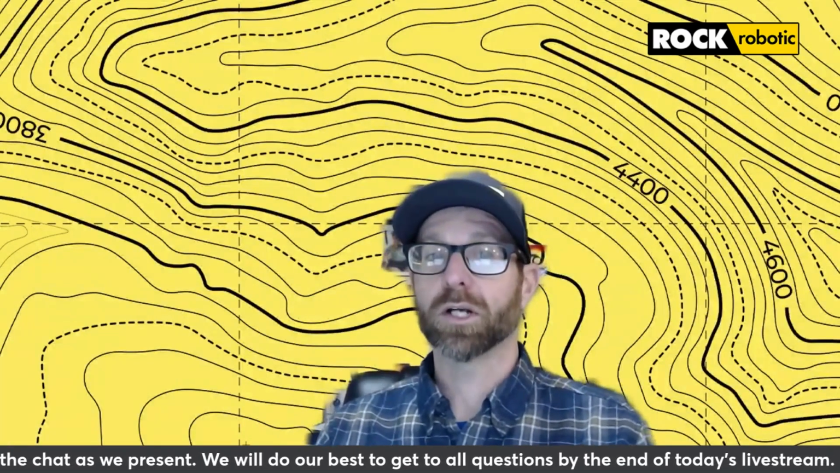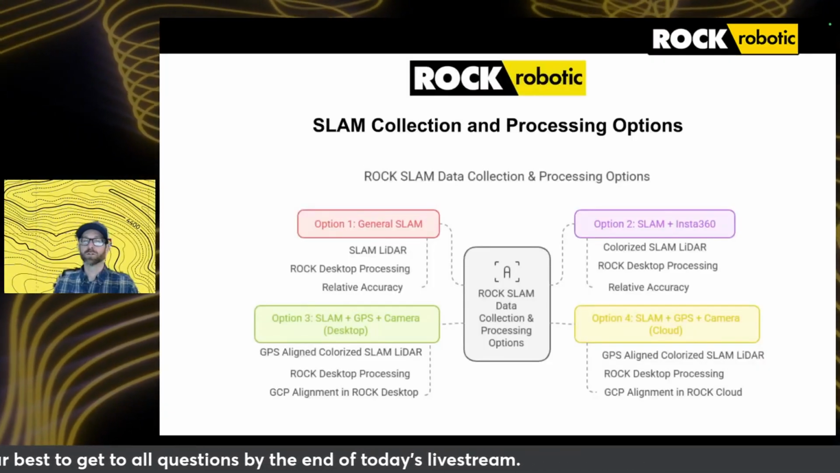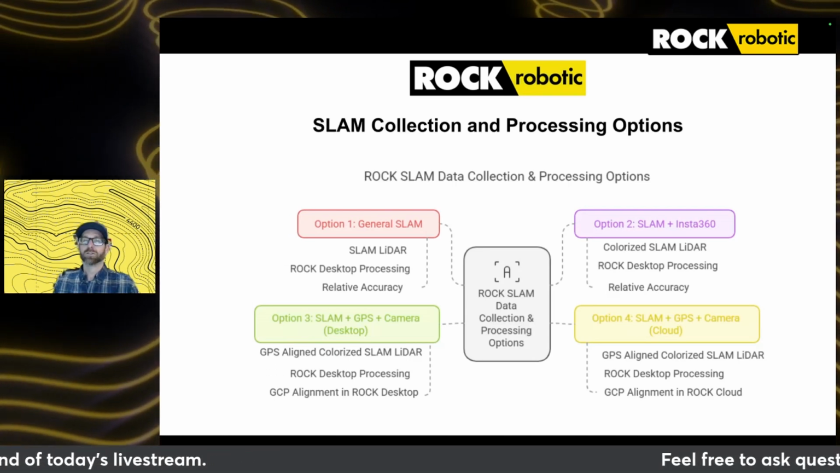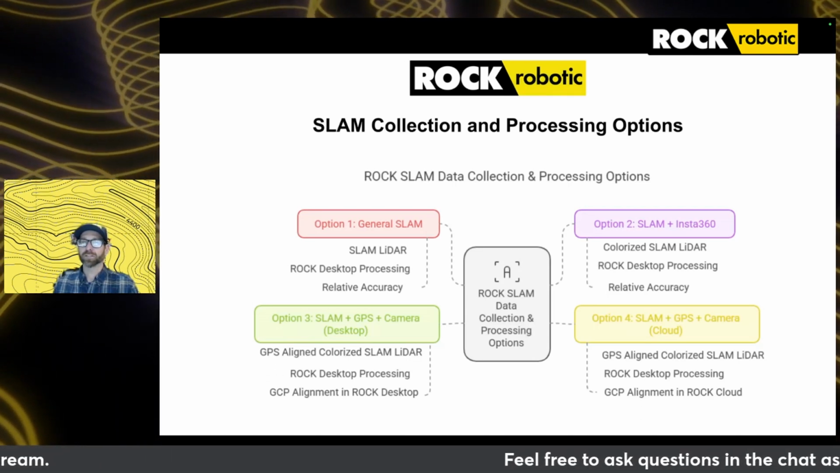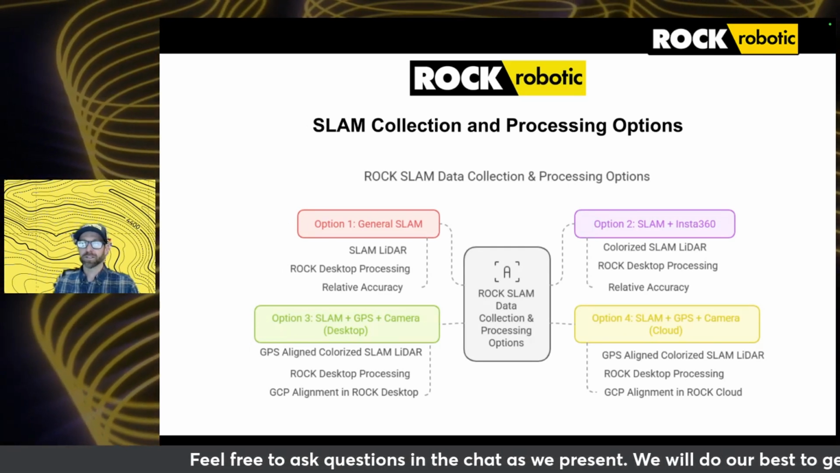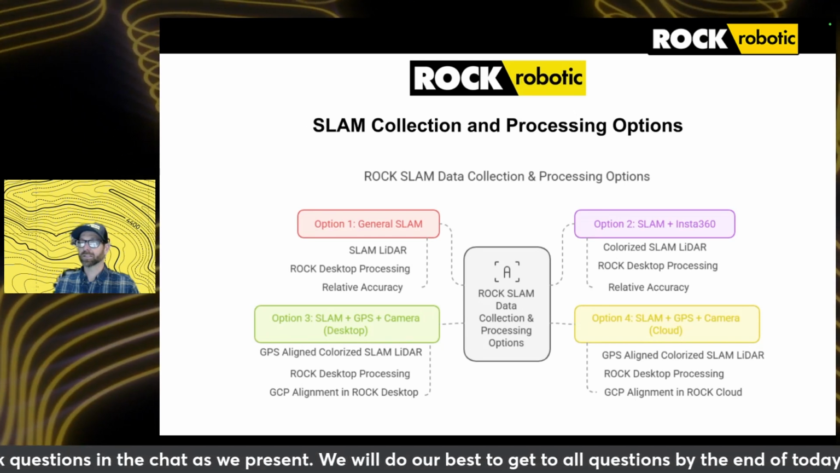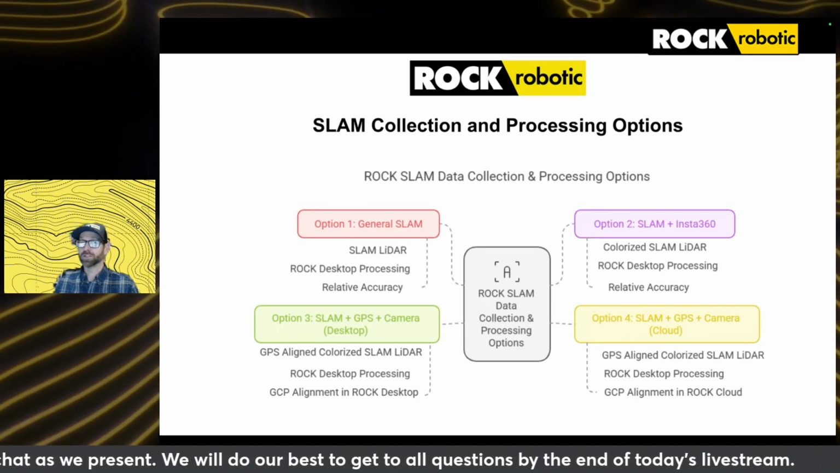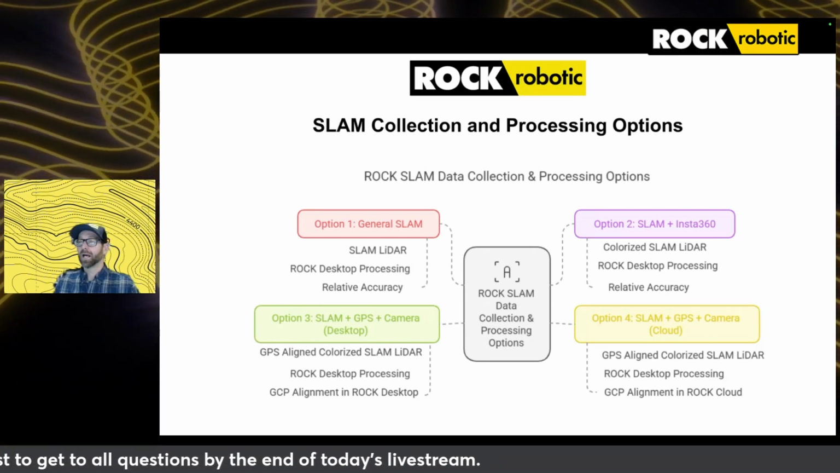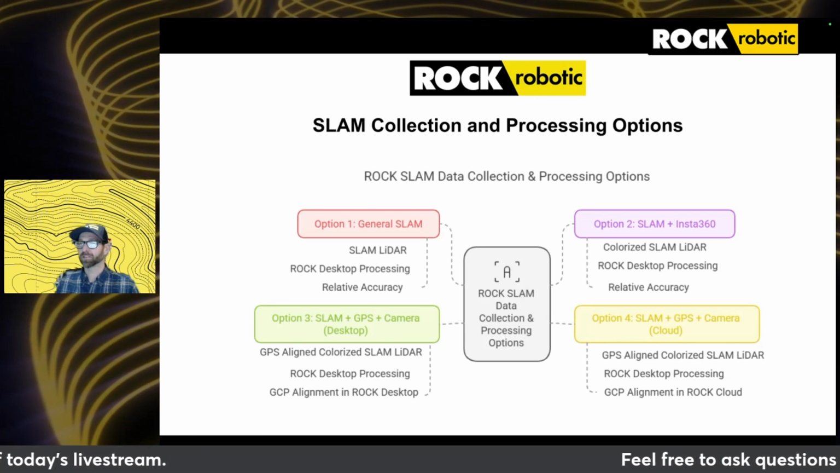So we're going to start with our Rock SLAM offerings, because we've gone over the fundamentals of SLAM and its advantages in LiDAR mapping. So we want to talk about those specific options that Rock SLAM offers and how you can leverage them for your projects. As I mentioned earlier, we have two primary devices for collecting SLAM data, the R3 Pro V2 and the R3 V2. Both of these systems provide high accuracy SLAM-based LiDAR mapping, but your workflow can be customized based upon your specific needs.